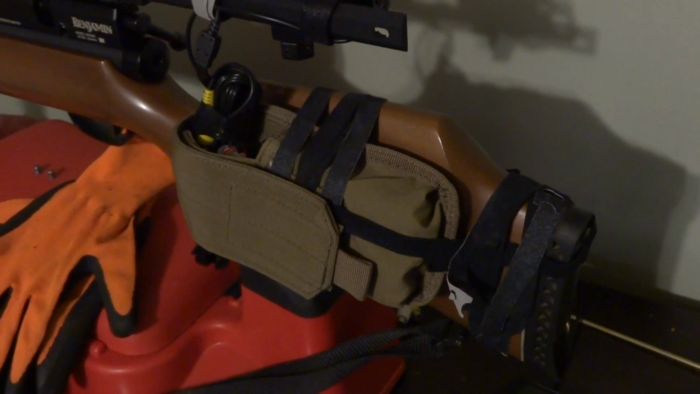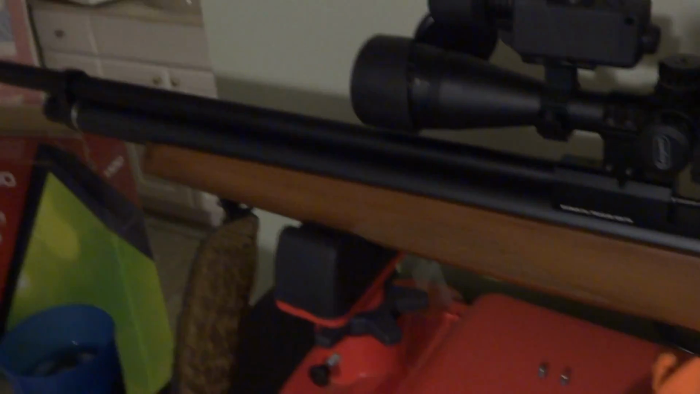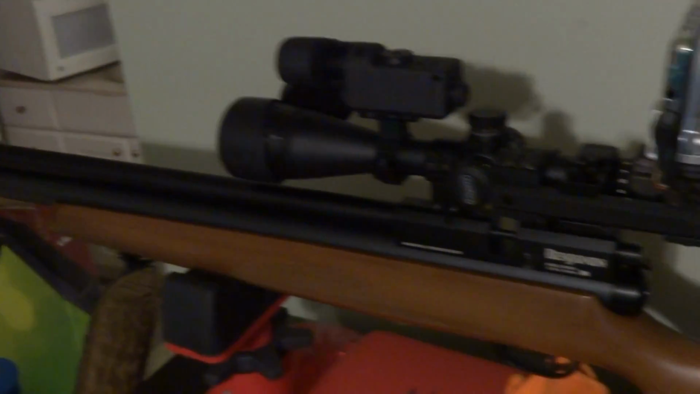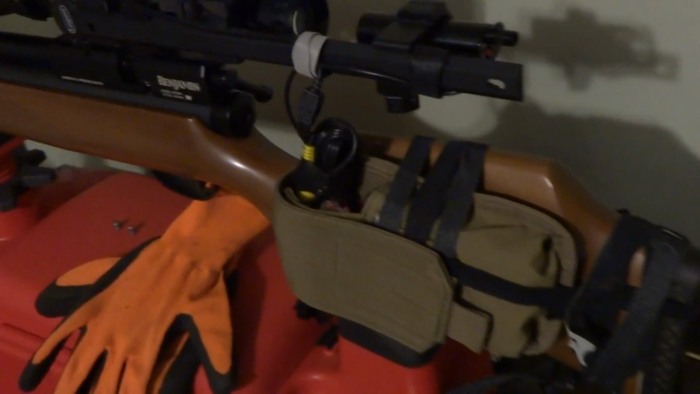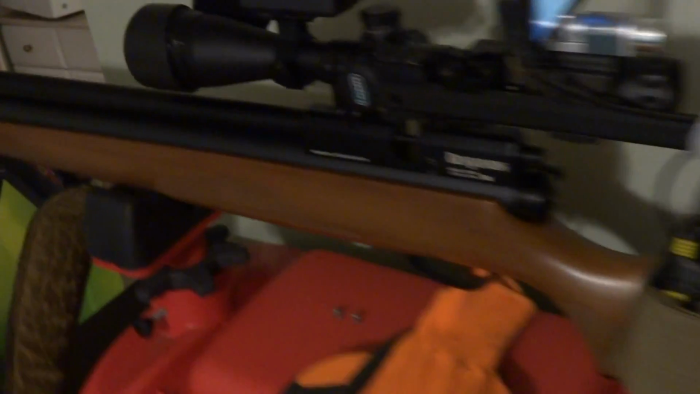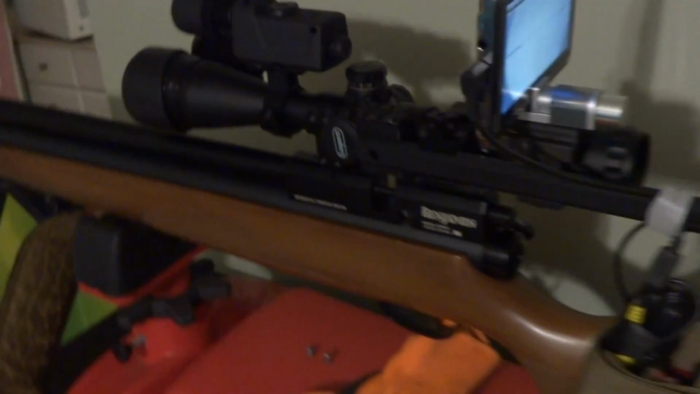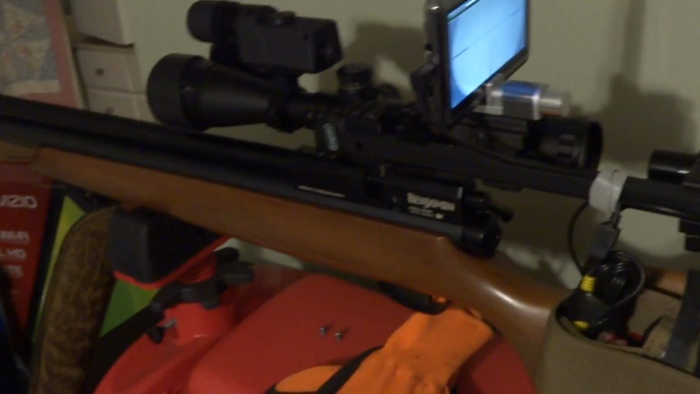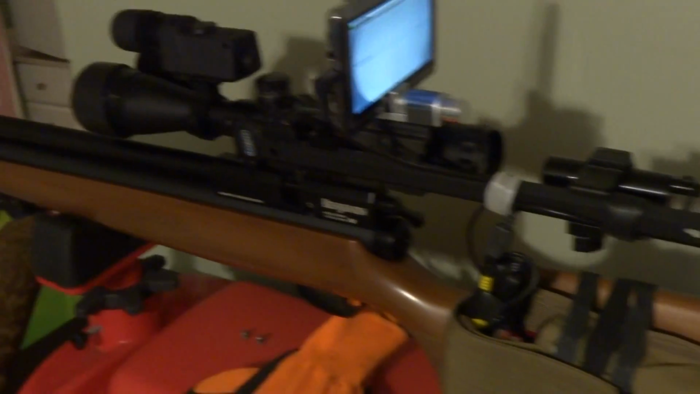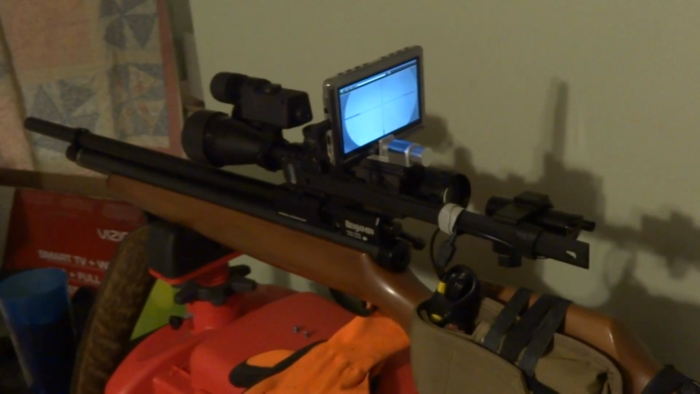The hammer spring and all that got loose, and I didn't know how to fix it. No schematics came with the gun, no nothing. So I wasn't going to take it apart and have springs flying everywhere, stuff moving that I don't know how to put back together. So it had to be shipped. Had to be shipped twice. So that was an extra 160, about 170 bucks just to have it fixed twice before the 6-month period was up that I had the gun.